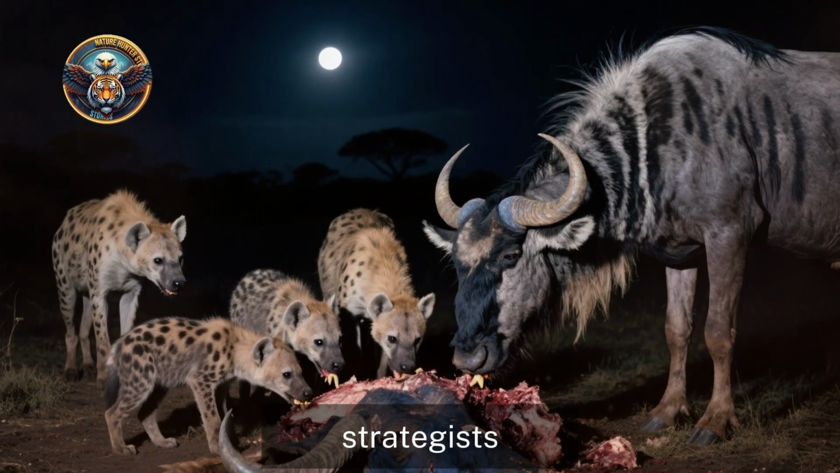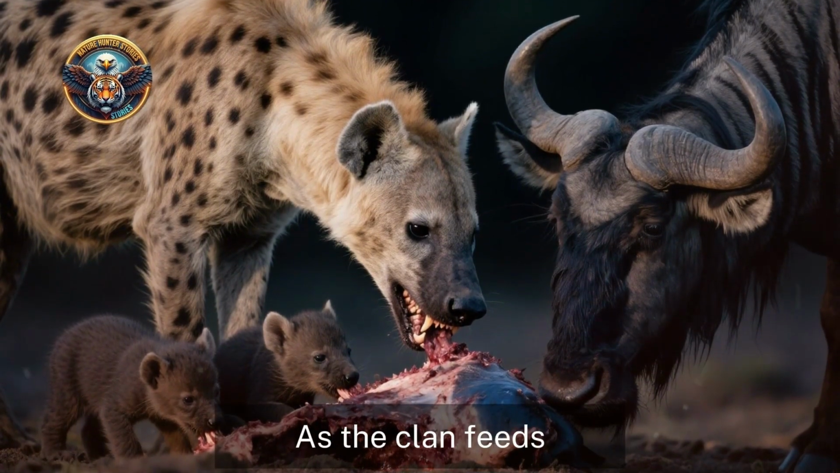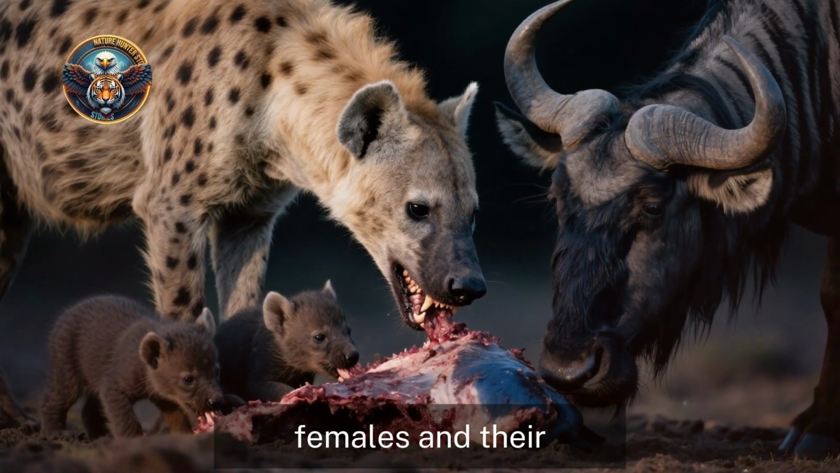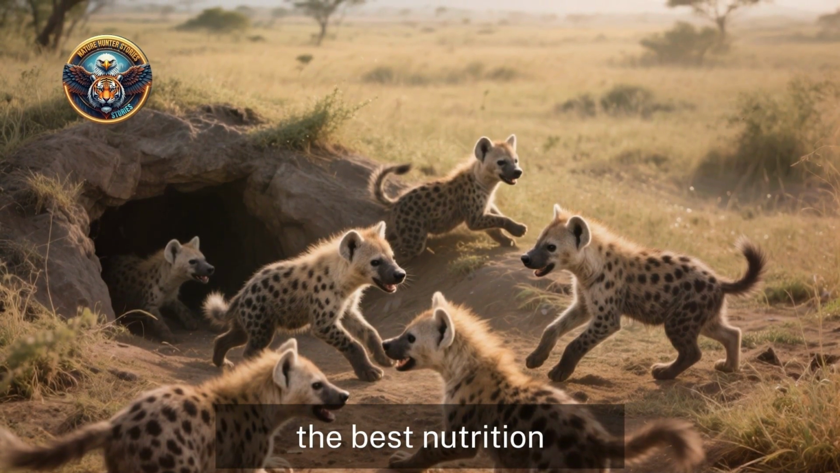As the clan feeds, the hierarchy is once again on display. The matriarch and other high-ranking females and their cubs eat first, ensuring the strongest and most vital members of the clan receive the best nutrition. This social structure is crucial for the clan's long-term survival, guaranteeing that the next generation of hunters will be strong and healthy.